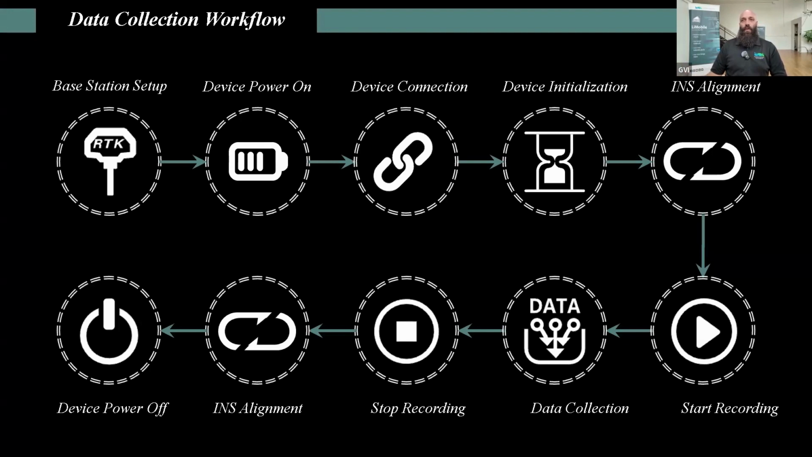From there, you would stop the recording. You would end it with an INS alignment, same as you would in the beginning, and then you would power the device off. If collection is needed to continue on, you would just repeat the steps from the device initialization.